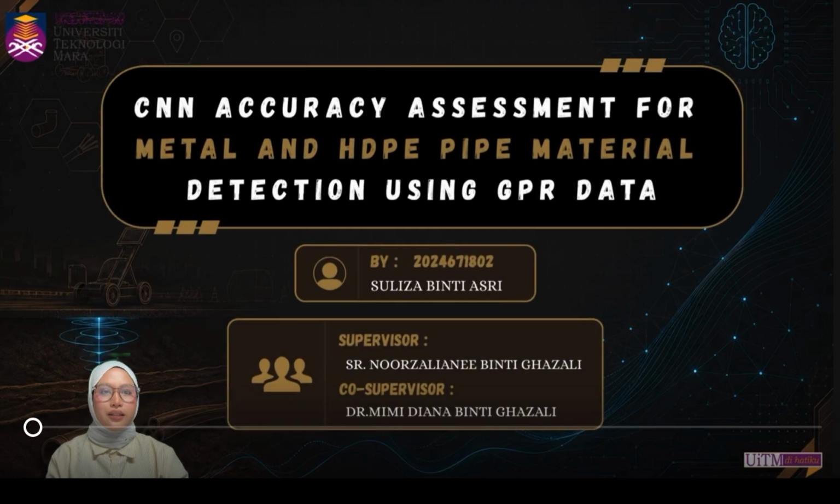I will be presenting my final year project, which is CNN Accuracy Assessment for Metal and HDPE Pipe Material Detection using Ground Penetrating Radar data.